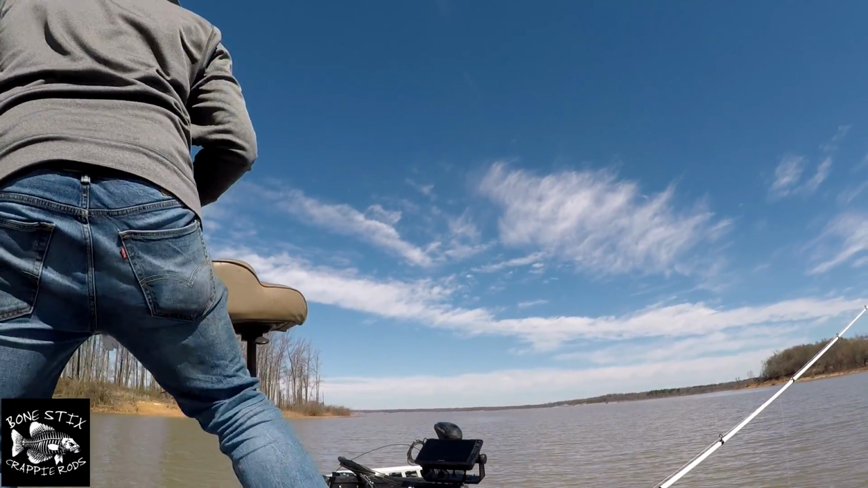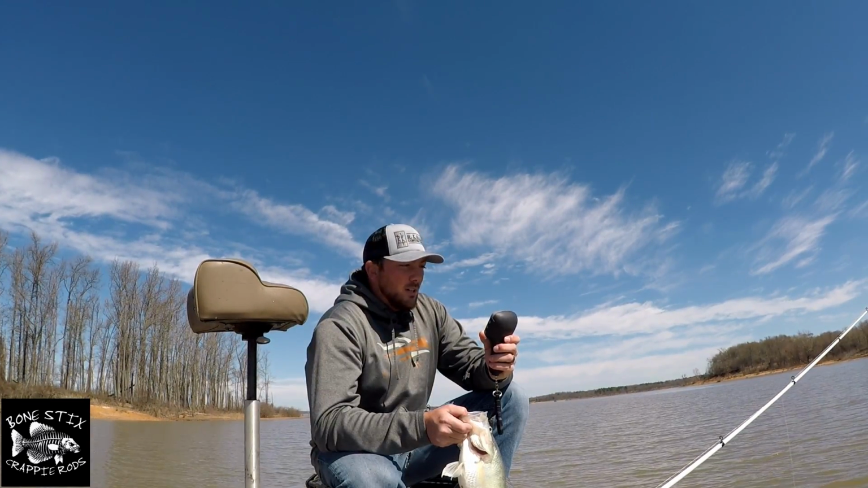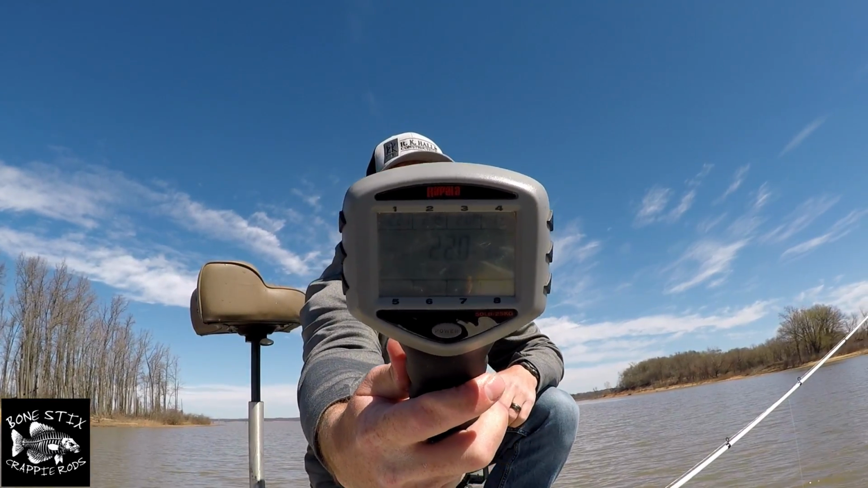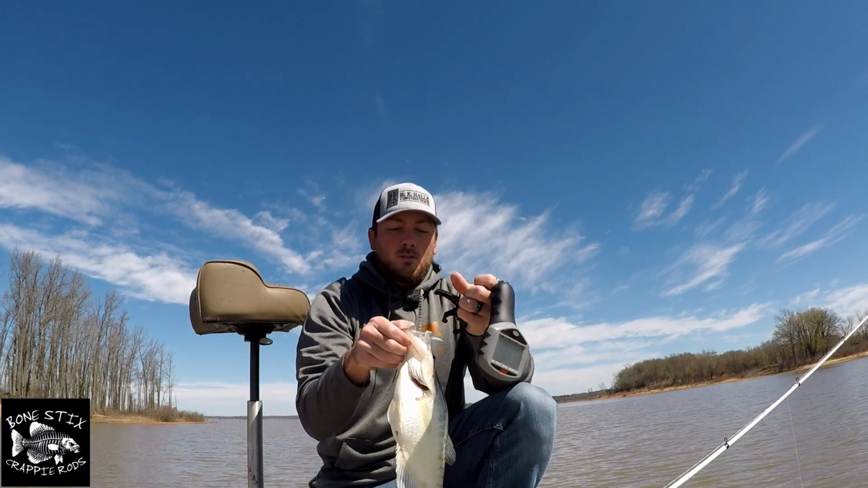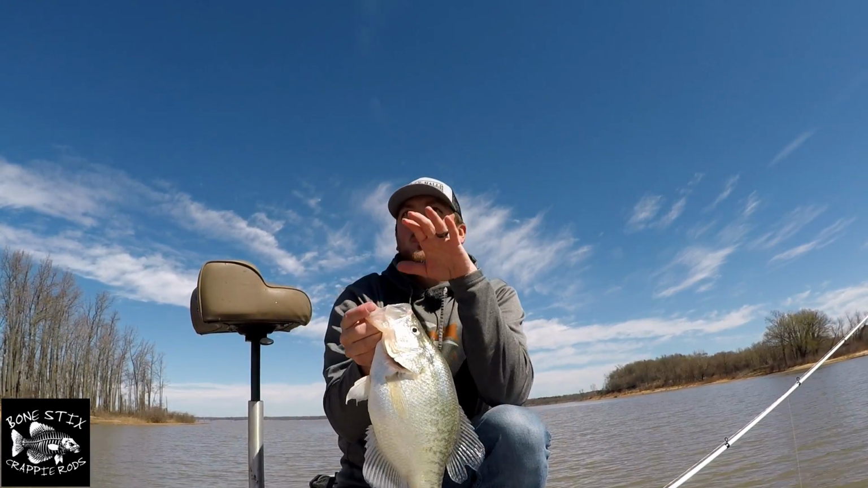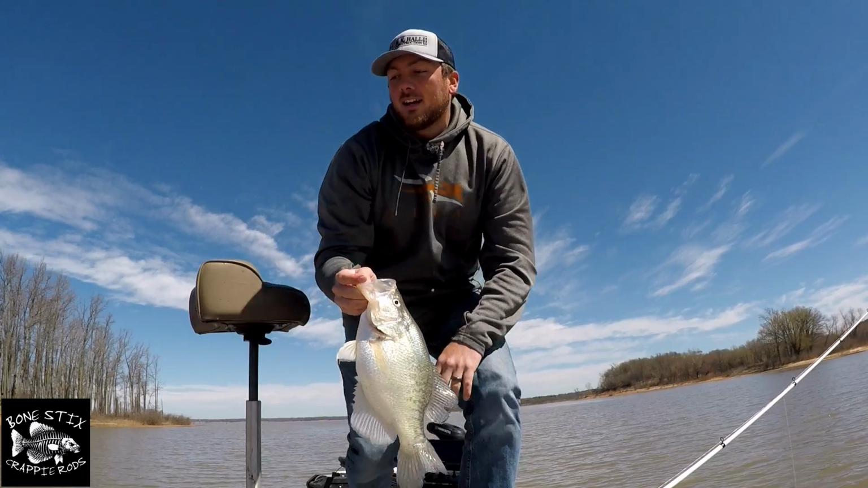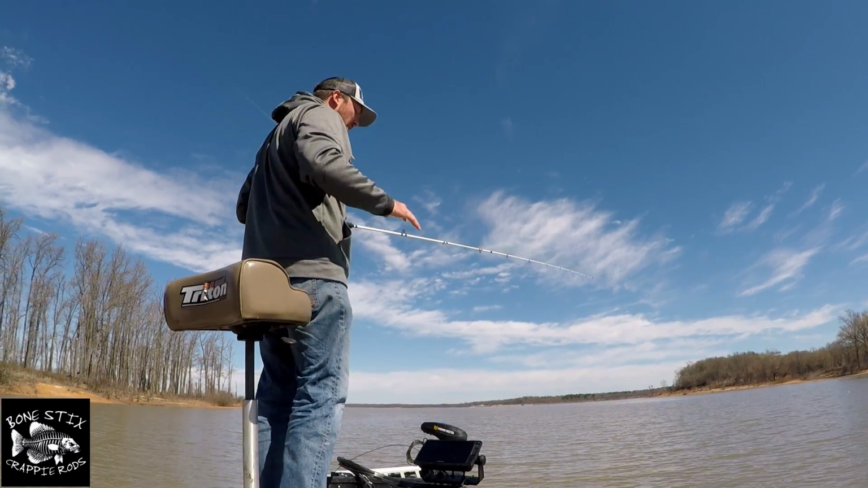Oh man, I cannot believe we just caught that following what it said on that Lake Master SmartStrike card. 220. I will take that. Cool, cool, cool. Oh man, that's awesome. Just following this contour line that it showed me on the maps. Never fished this spot before. Giant 220. Take that right there. God, that was giant. We're in 14 foot of water. That fish was in about 6 foot deep.